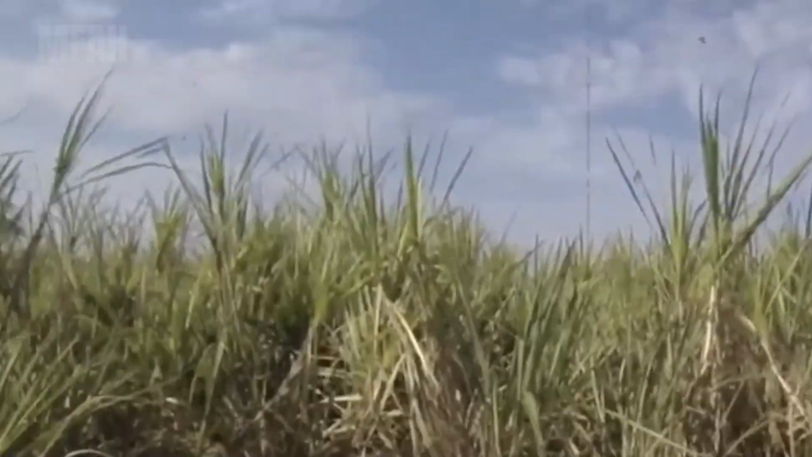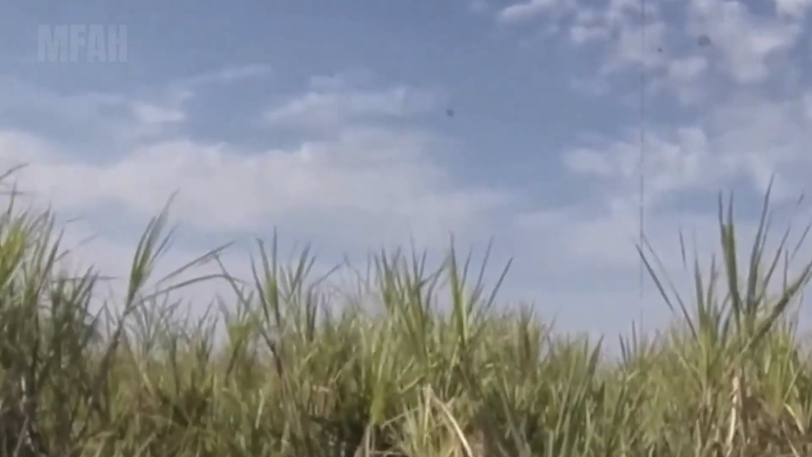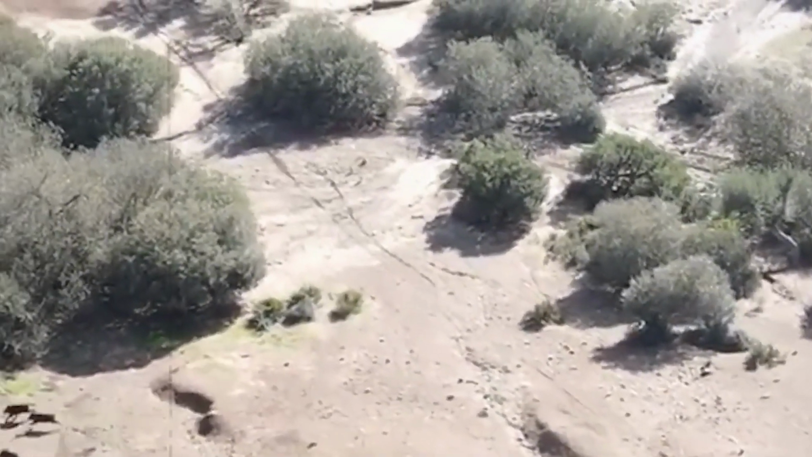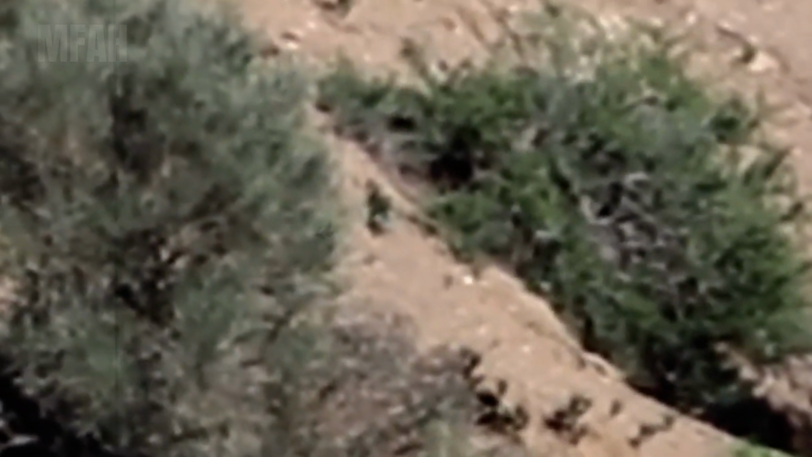But the mission isn't over, we knew that deep down. The wild hog threat is far from gone. And we, the hunters, side by side with the farmers, will keep fighting. This battle is just a small part of the larger fight to protect America's farmland from the disaster known as feral hogs.